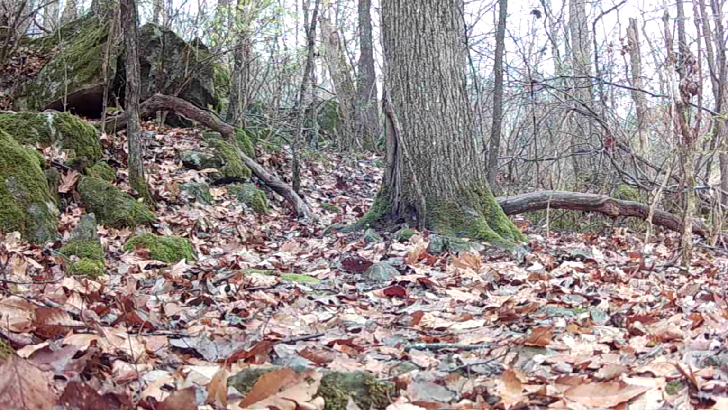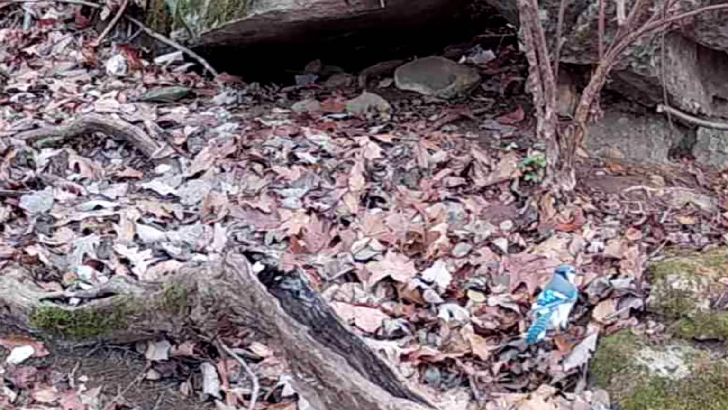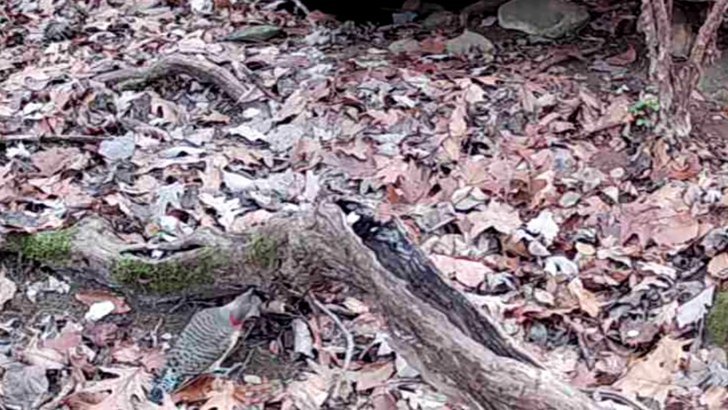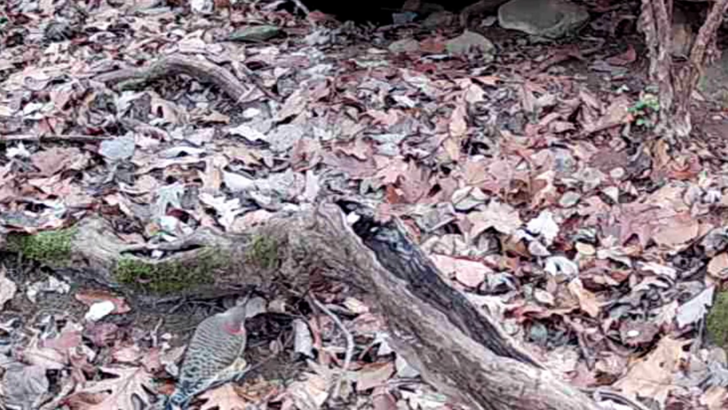And up at the rock, there's a little blue jay on the perch there. You hear them all the time. Every once in a while they come down on the ground. And there's a little rare sight, a red-headed woodpecker working on the perch. They're pretty birds.